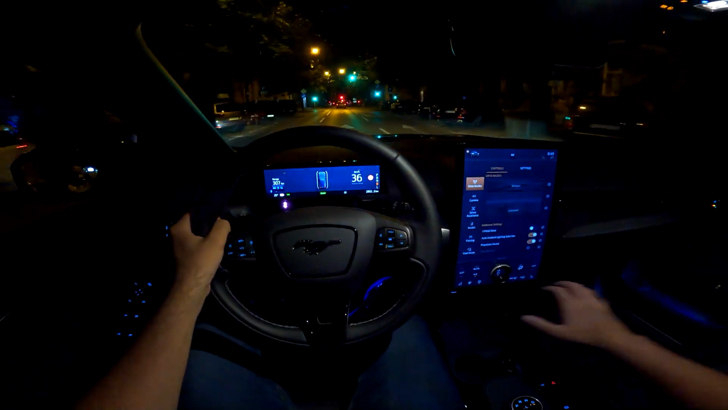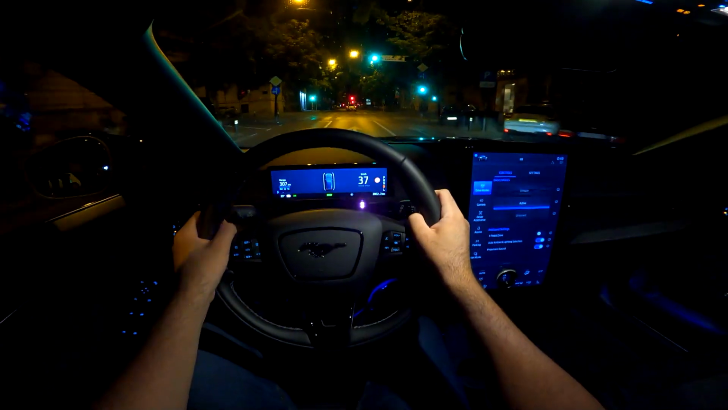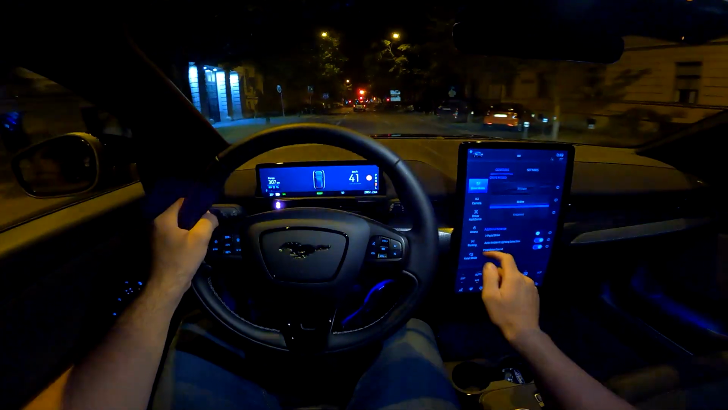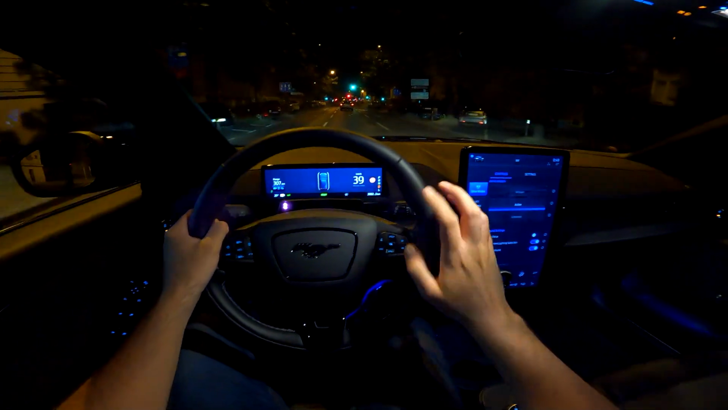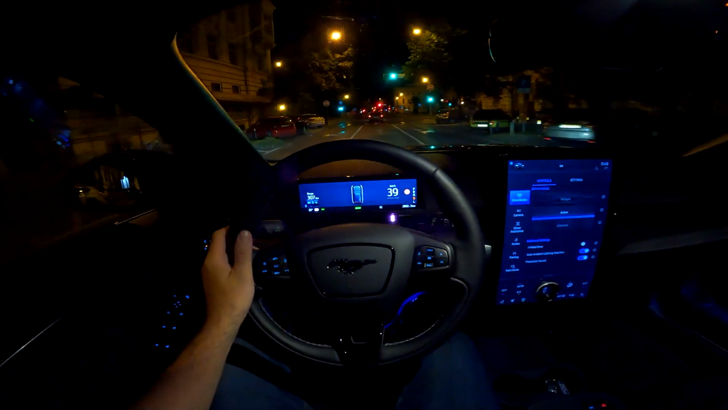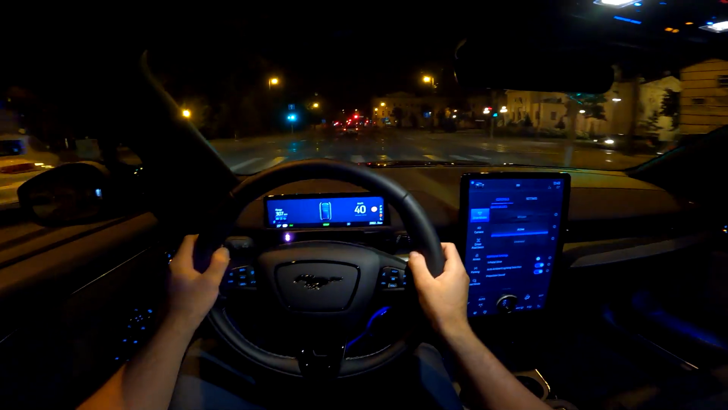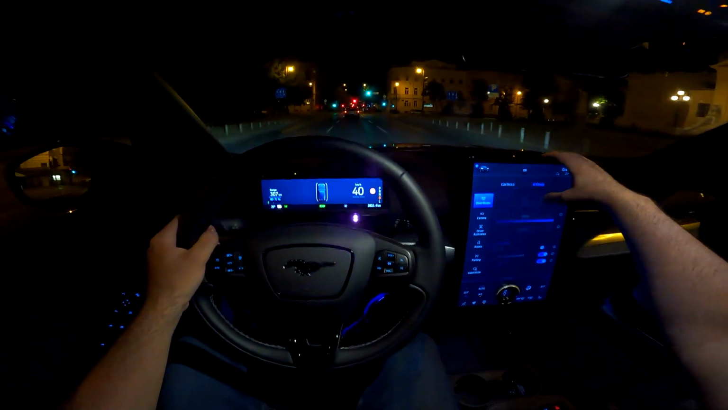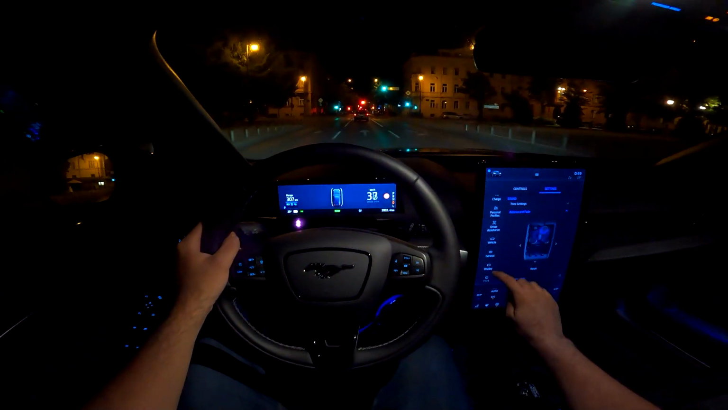Let's put the active mode on. You may have seen that the ambient lights changed color, because we have the auto ambient light selection when changing the driving modes. You can also access the ambient lights and configure them yourself.